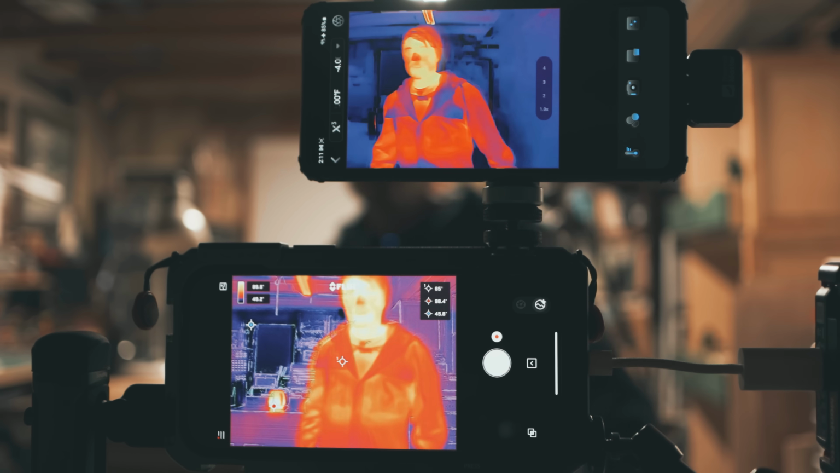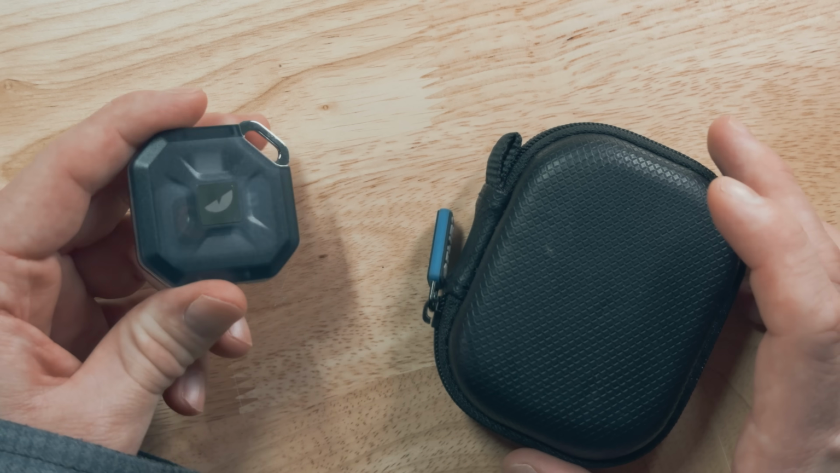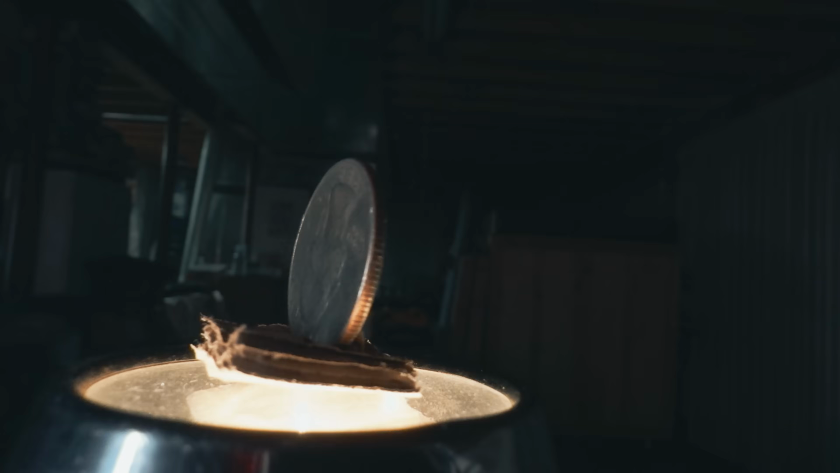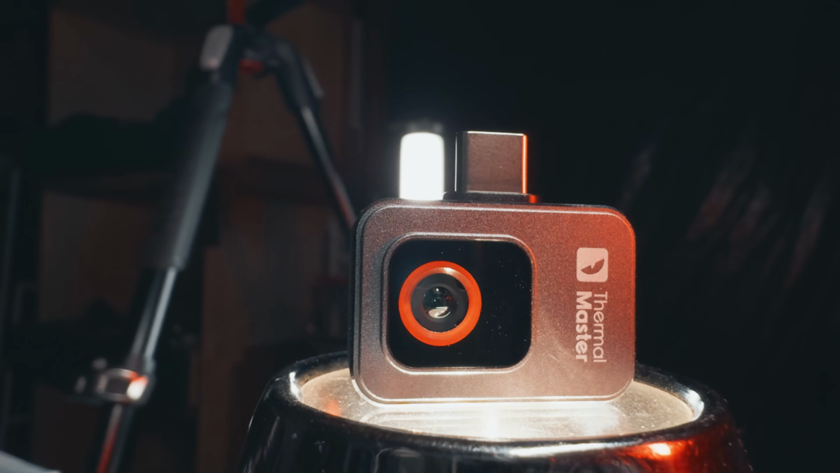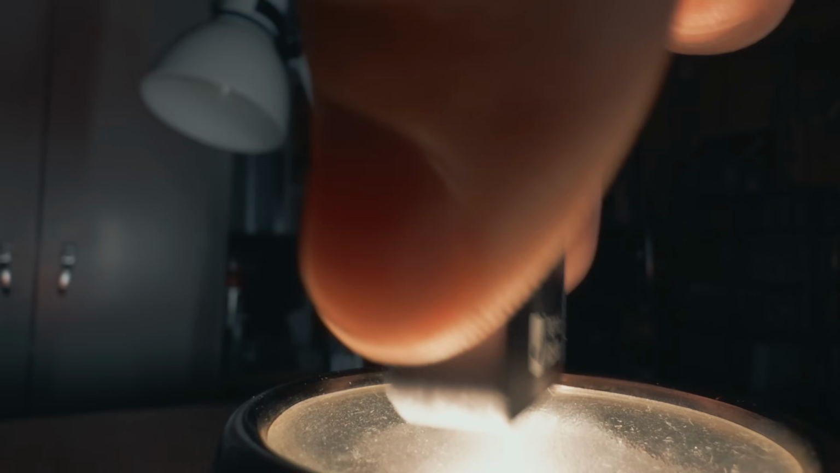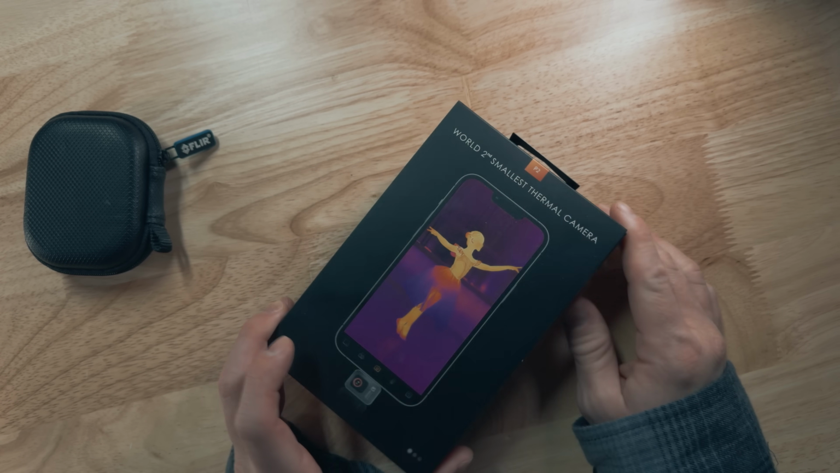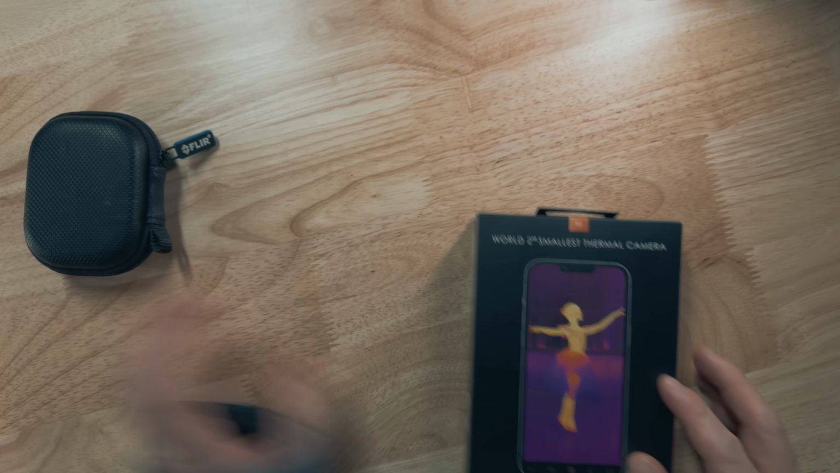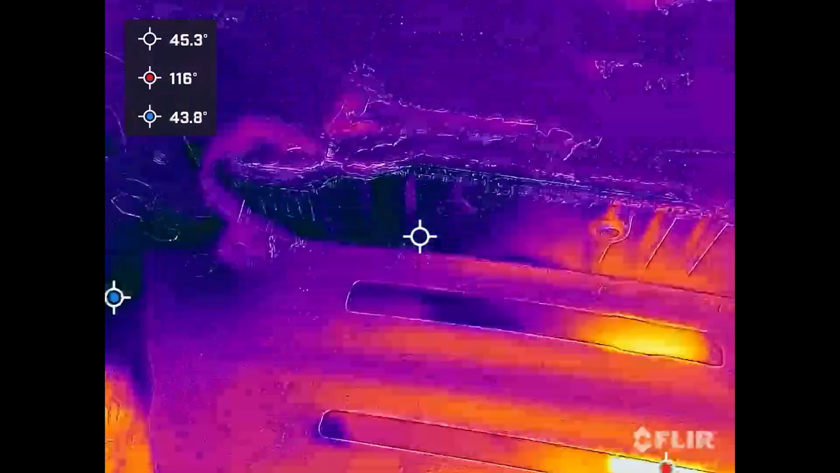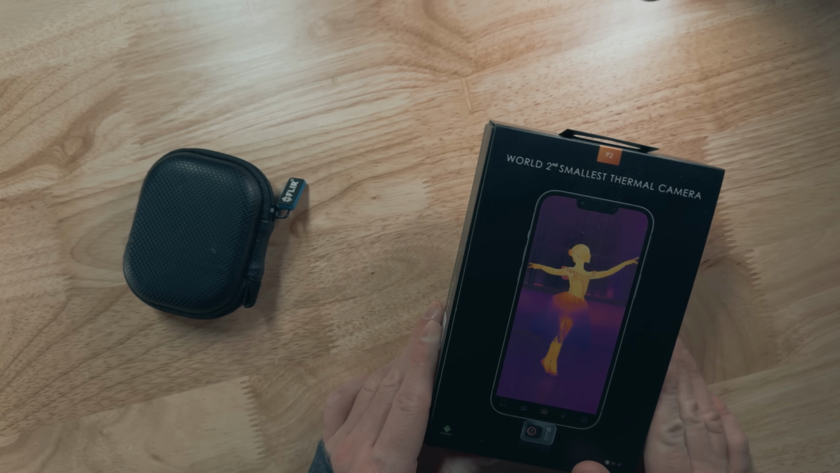In this video, I'm going to be comparing two thermal imagers, the Flir One Pro and the Thermal Master P2. Full disclosure, guys, Thermal Master did send me this P2 to test out, and I have had the Flir One Pro for a couple years now. But I will say if they had the P2 back when I bought this, I definitely would have bought this one for a couple different reasons, as you'll see.